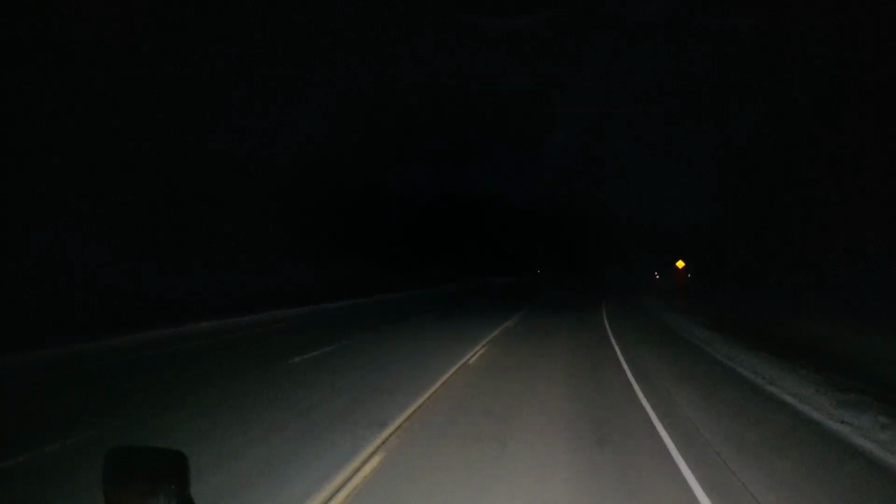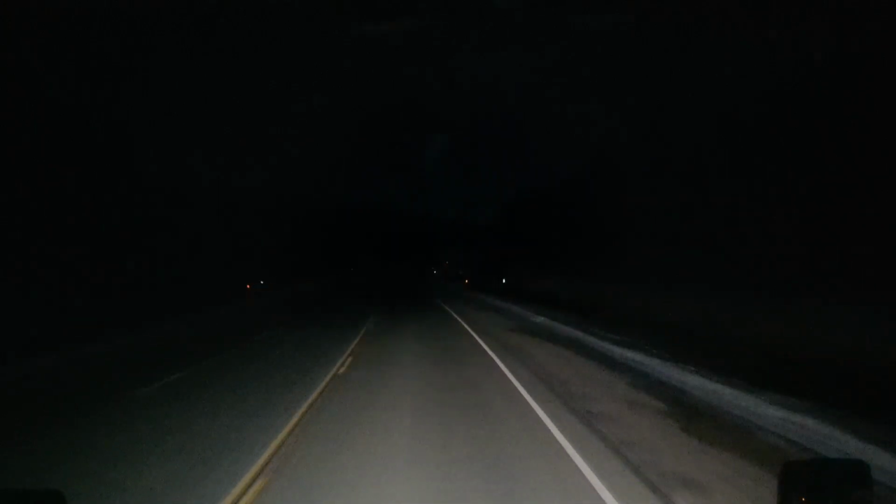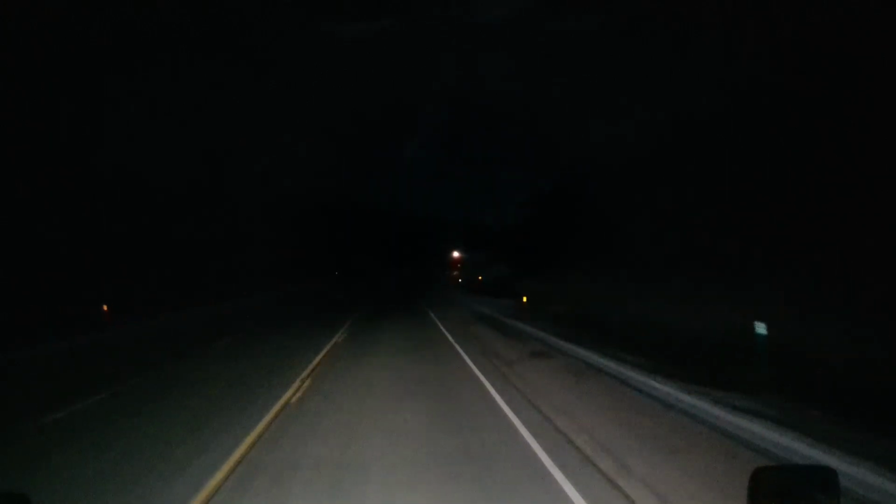Brought my family up here different times, and been trucking up through here. Run the engine brake. We're rolling down this hill a little bit. There we go.